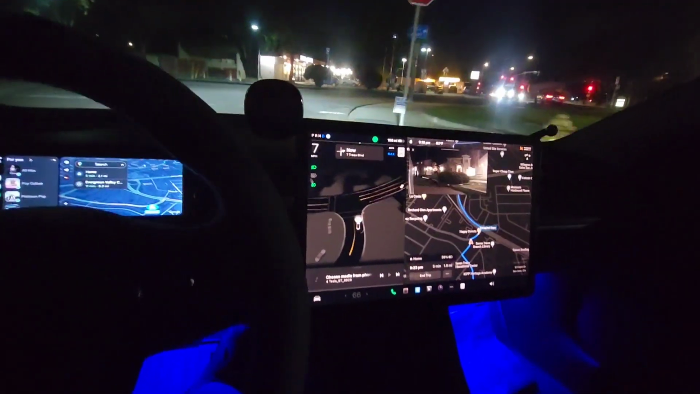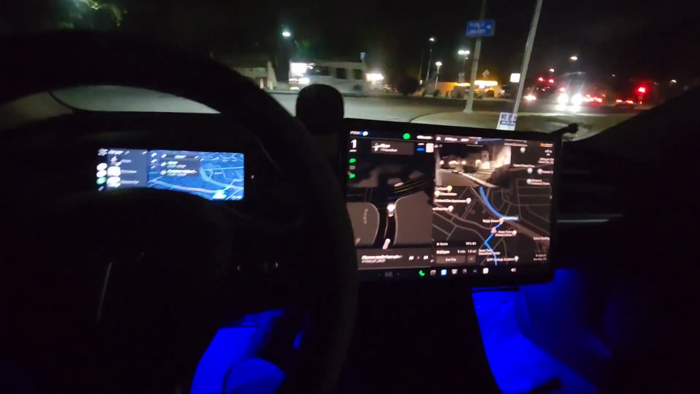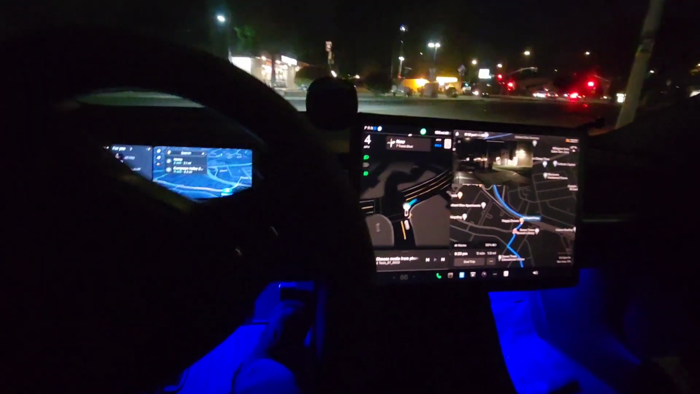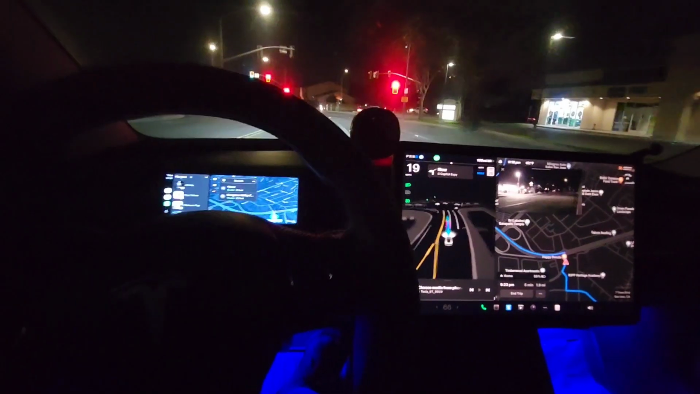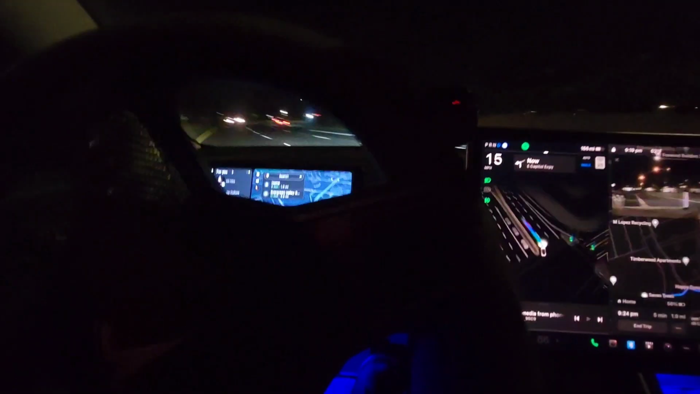But otherwise, everything's great so far. Okay, let's see what it's gonna do now. Again, slight hesitation, more than a human would, definitely. Okay. Now turn left onto East Capitol Expressway. Left turn up ahead. You're gonna go. It's a green light. Yep, and it's going because it's green.